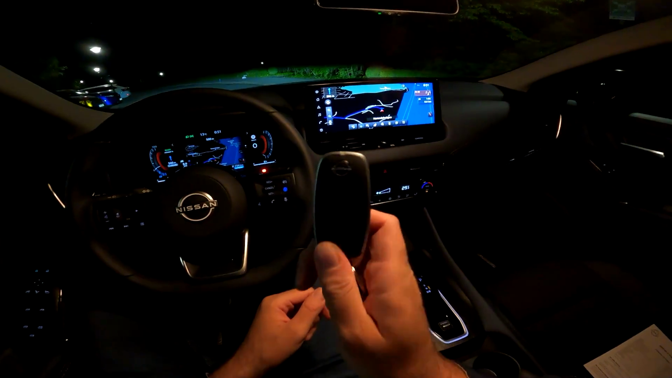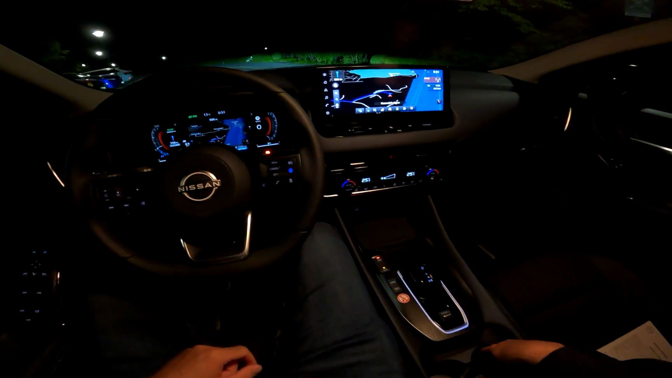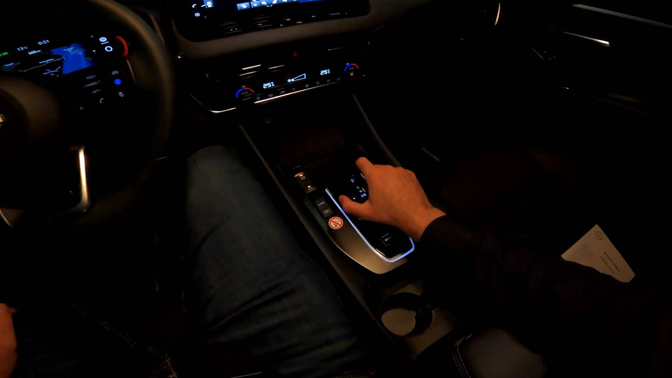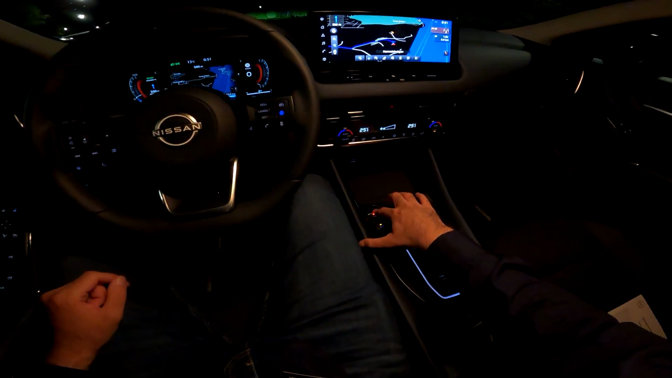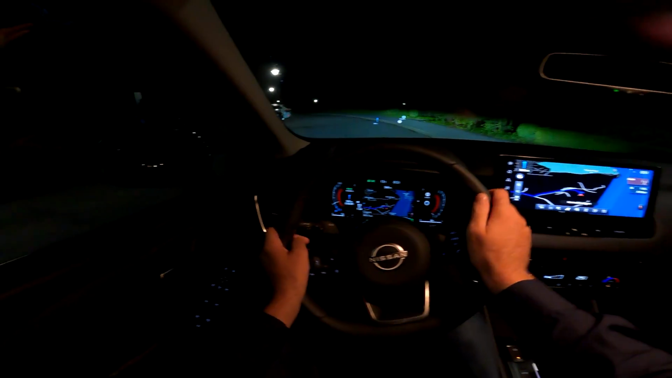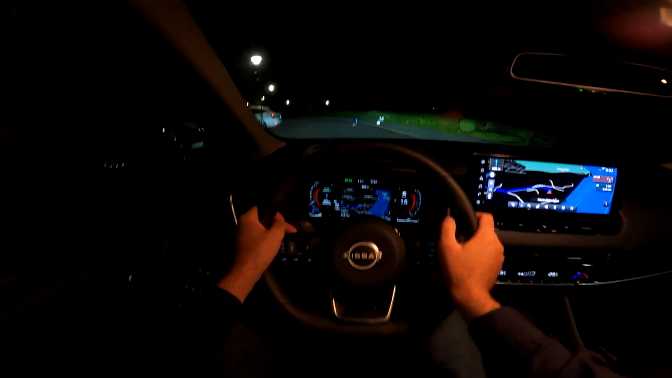Before we go on a drive, let me show you the key. New key with the new Nissan logo. Looks quite fancy indeed. This is your gear selector. Put it to drive. Release the electronic parking brake, and we are ready to go. And we go in silence.